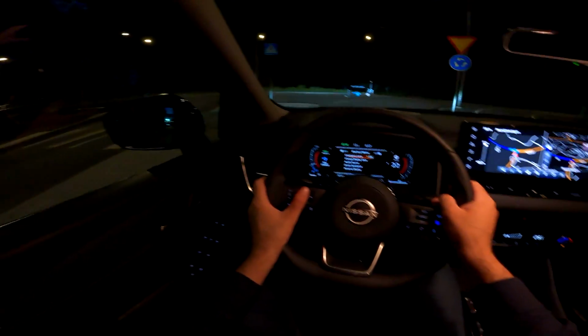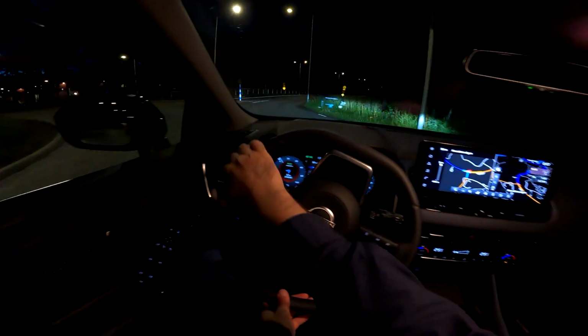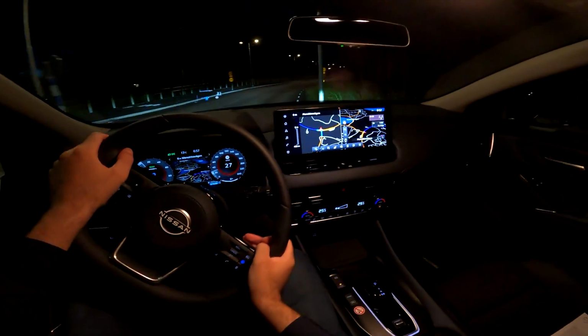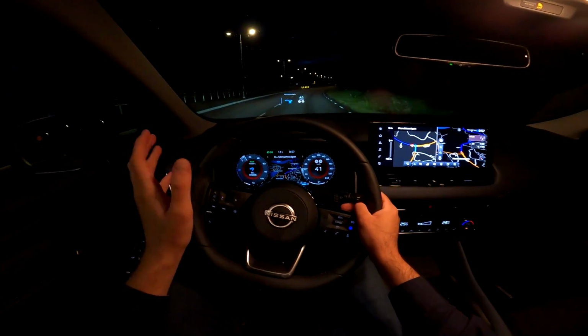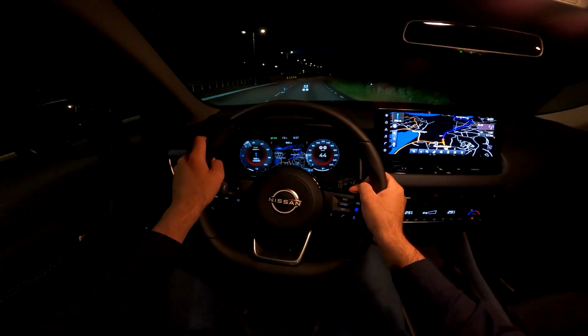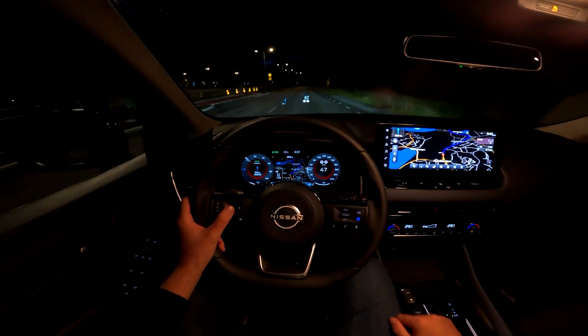And this 12.3-inch digital cockpit can be customized. So here we have more of a classic dial now. In the middle, the navigation.